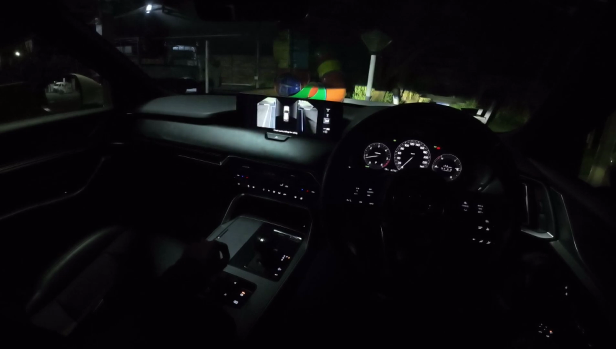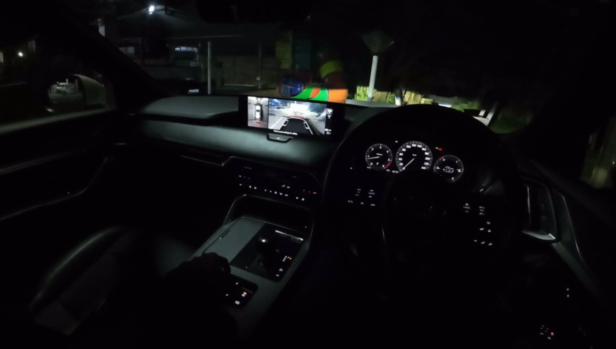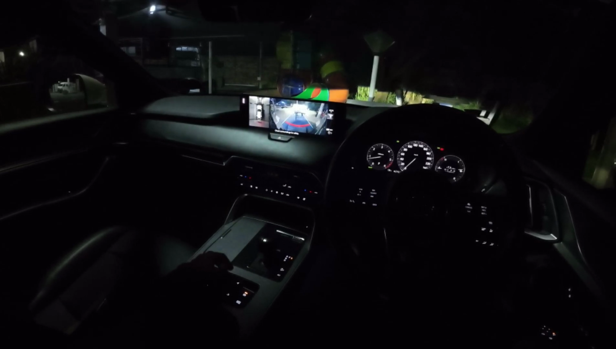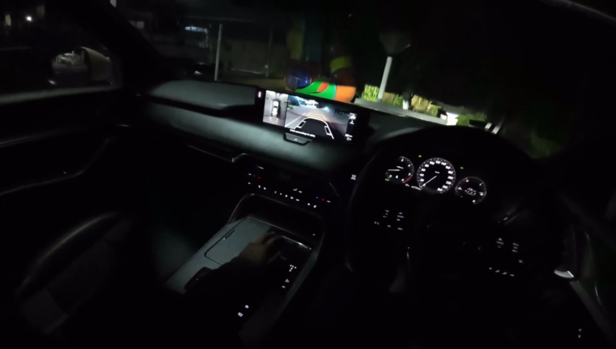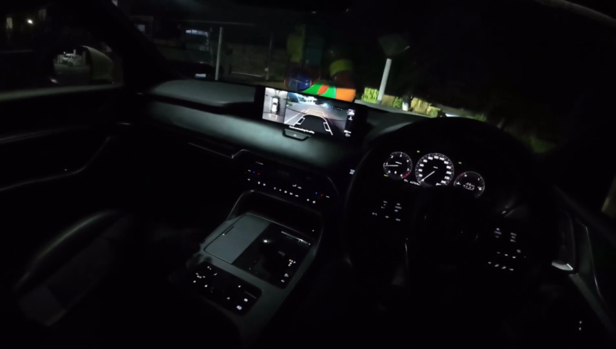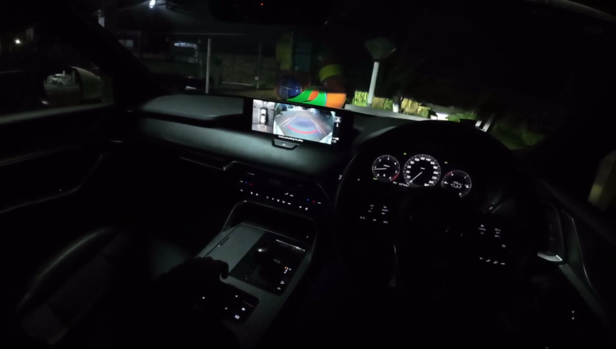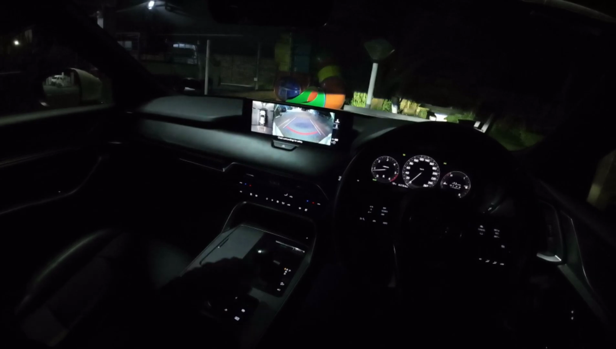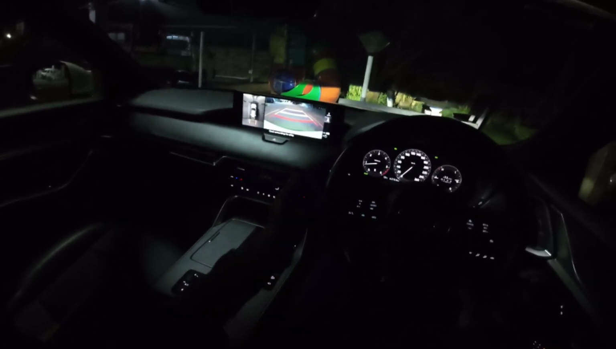Otherwise, guys, this is the CX60 3.3 liter inline 6 Takumi from Mazda, and you don't know how excited I am right now. Those are the cameras, and I think it does actually have good camera systems. Even at night like this, you can clearly see what's happening around you. I think it helps a lot because this car is actually quite long. I think a little bit longer compared to the CX5 as well. So that's the size that you should imagine in your mind right now.